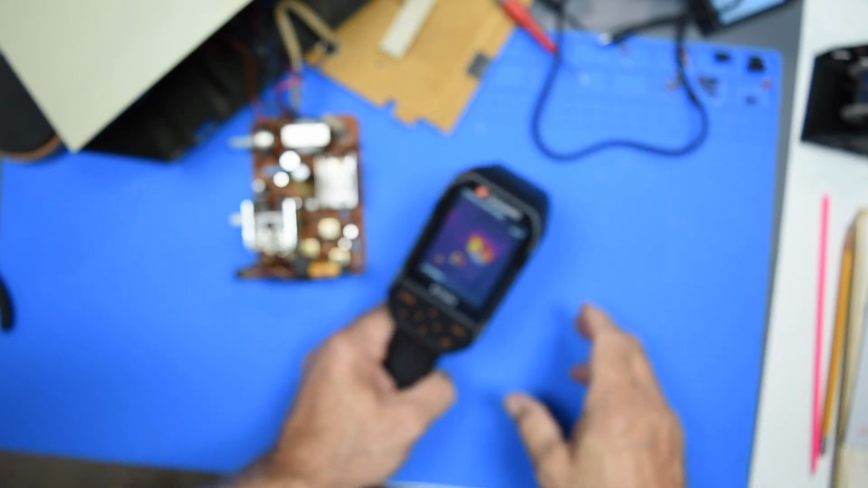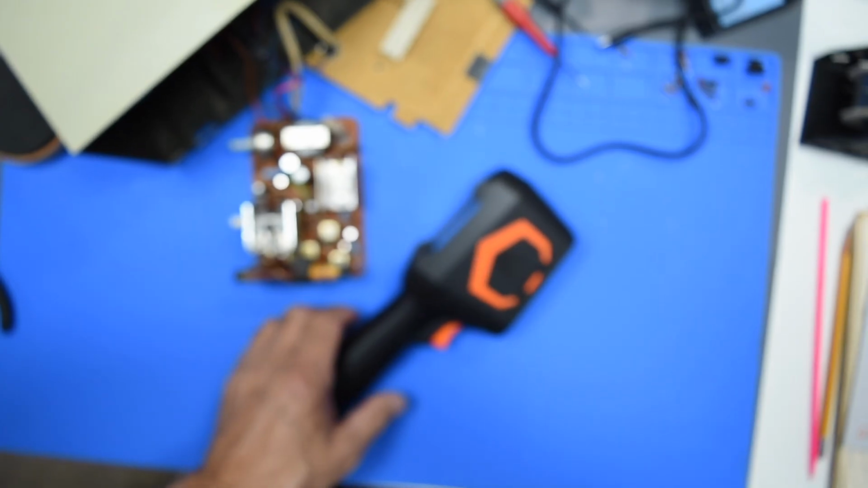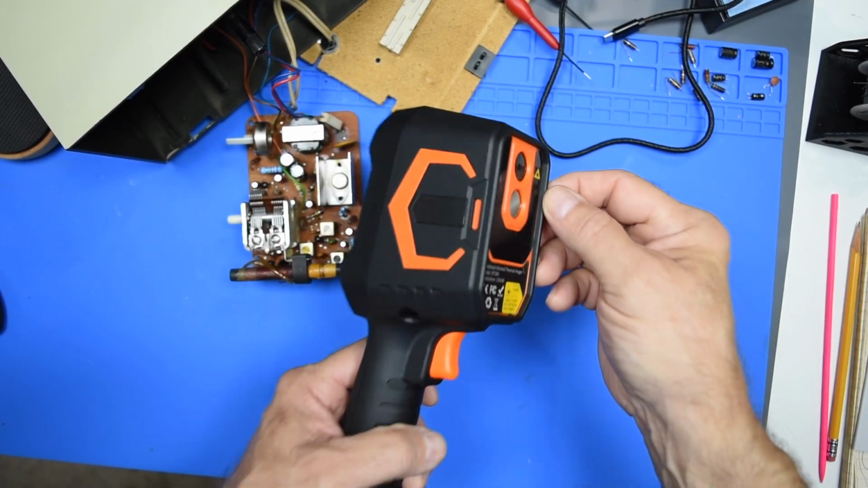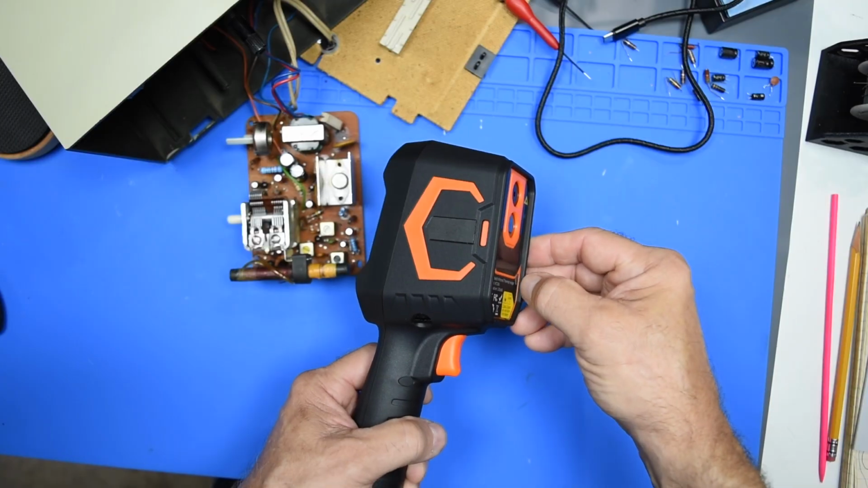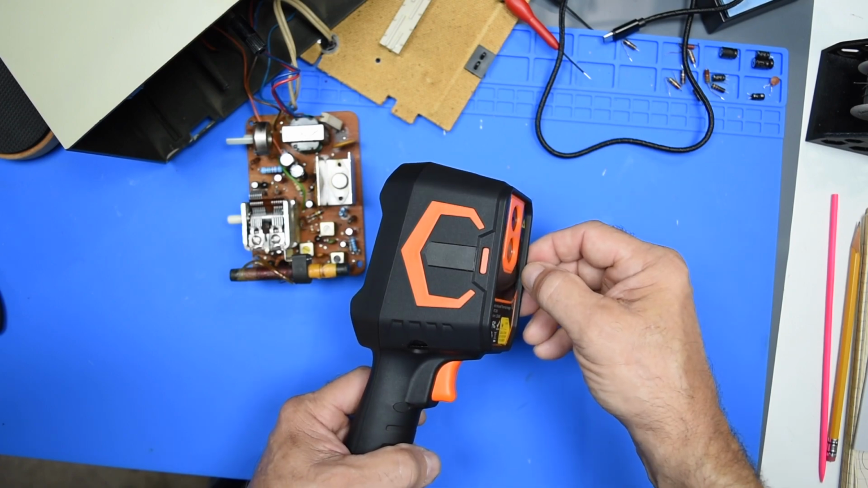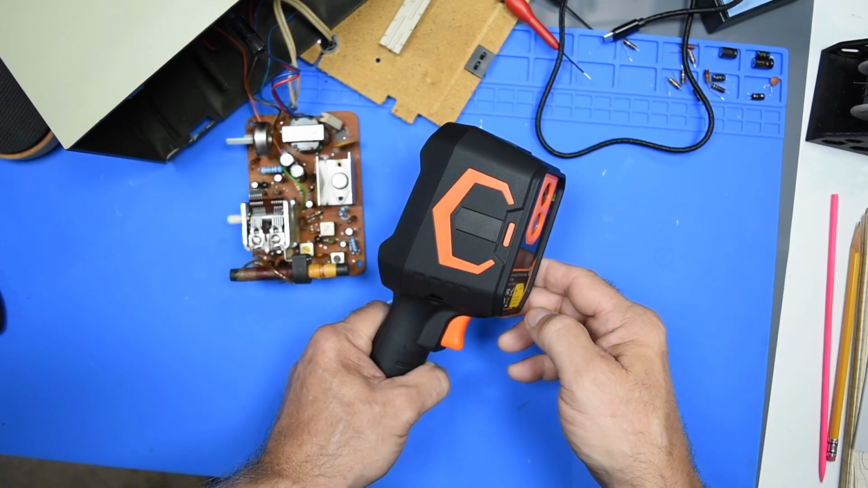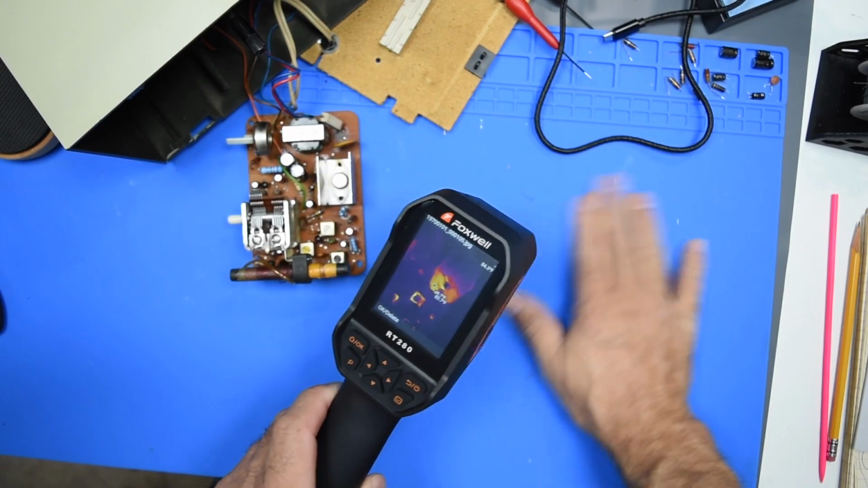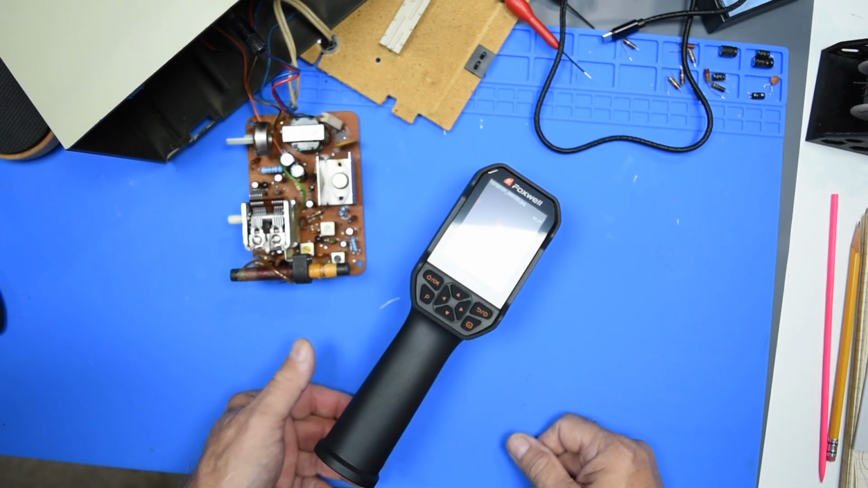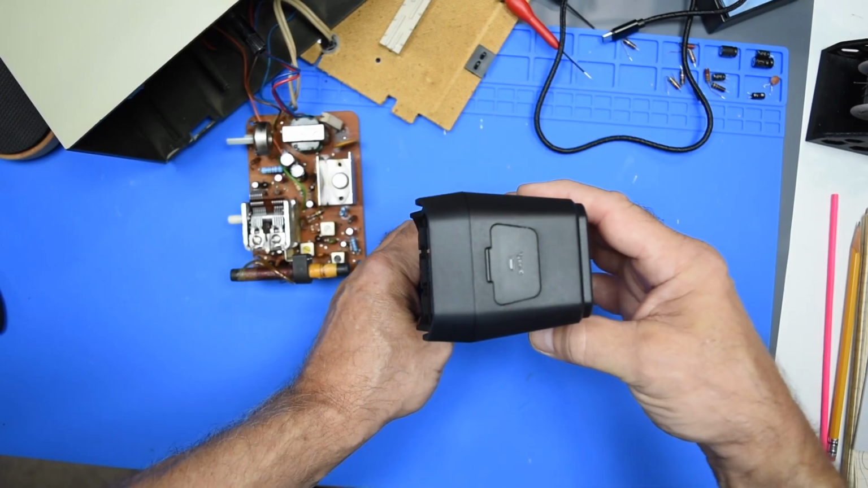Very cool. Sets down nice. I like all the flat sides like this, and it has a raised lip here. Not quite 1/8 of an inch, maybe 2.5 millimeters. So as long as it's on a flat surface and there's nothing sticking up more than 1/8 inch, you can rest it on there without having to worry about hitting the actual lenses here.